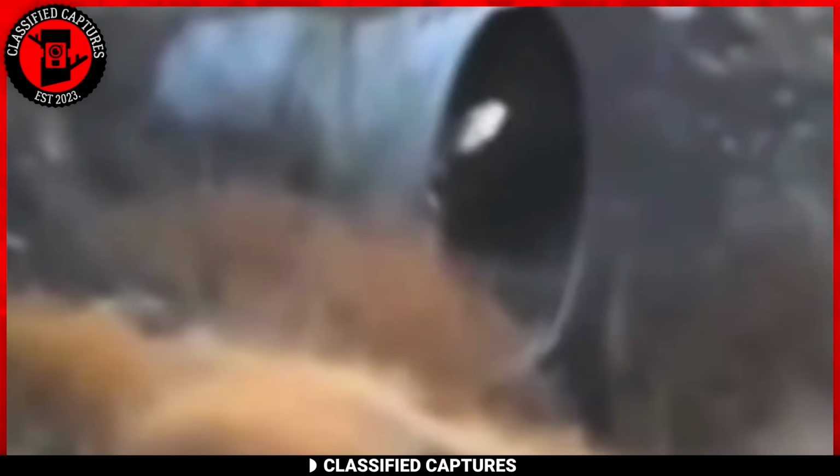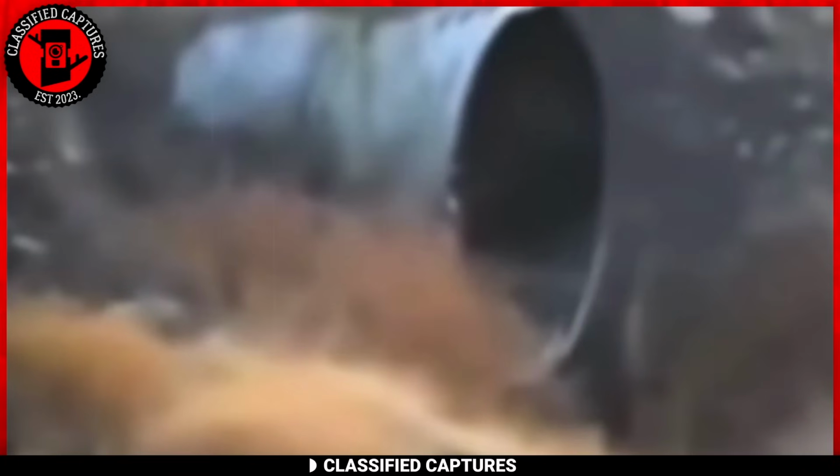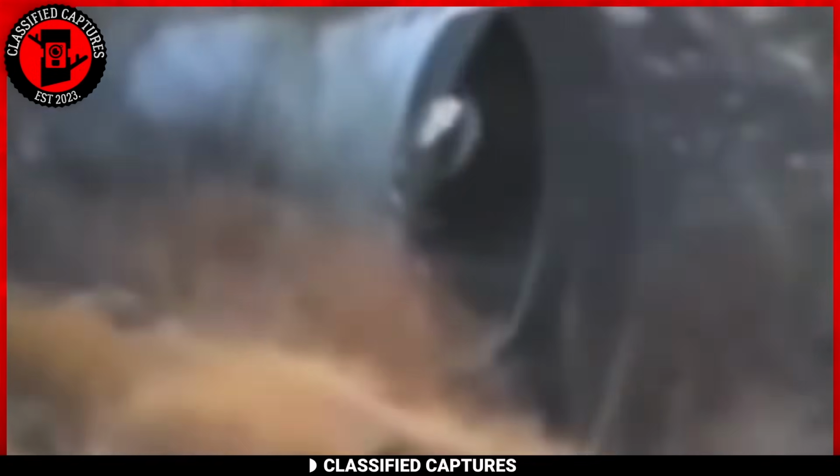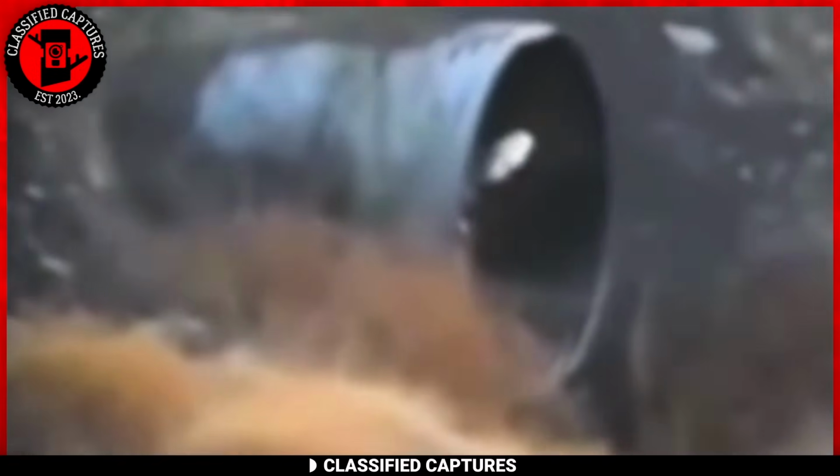Now, I'm no wildlife expert, but I can't think of any creatures in the forest with hairless heads, except maybe the elusive rake. Yeah, you heard me right, the rake or some other night creature. These creatures are more of nightmares than they are reality. You see, stories of these beings often leave people with a chill down their spine, and this footage, well, it's just another piece in the puzzle of these perplexing paranormal encounters.